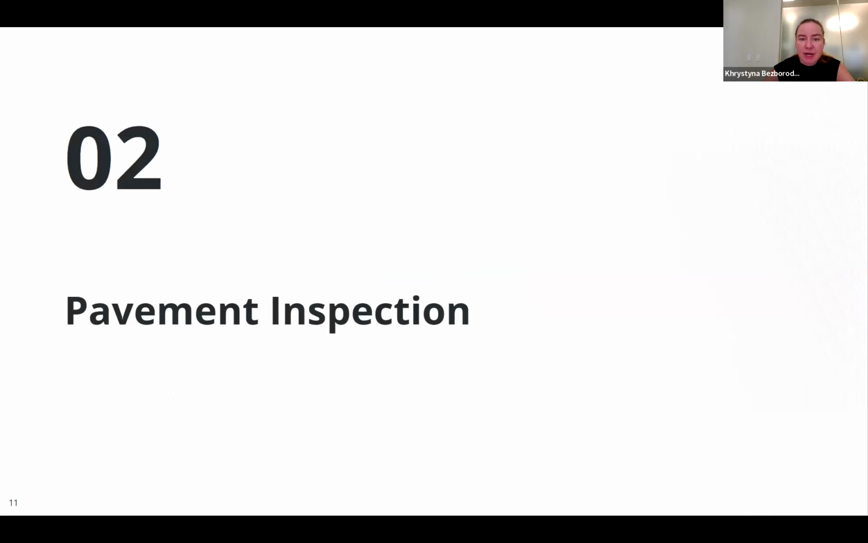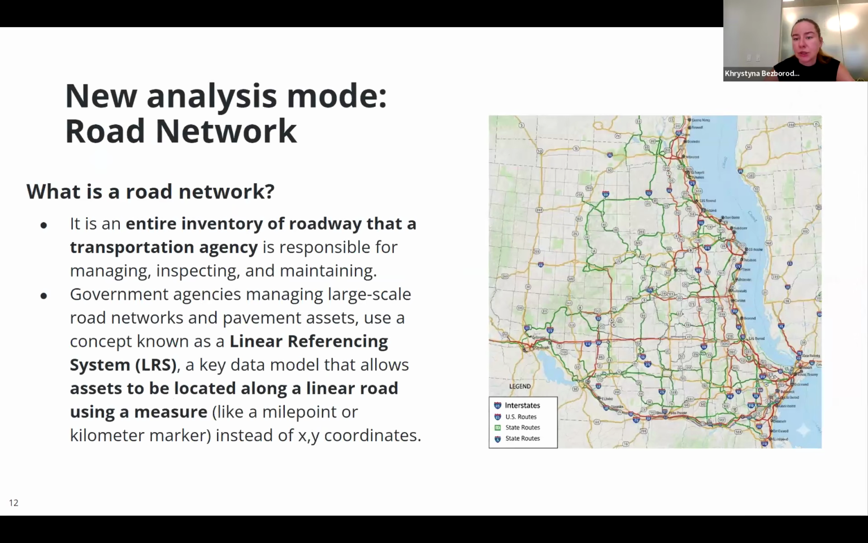Another big topic is pavement inspection. Many improvements here. We added a new analysis mode, which is called road network. We used to have only one analysis mode. It was called automatic. An automatic analysis mode divided pavement that was submitted for analysis into sample units and sample segments of the user-defined size.